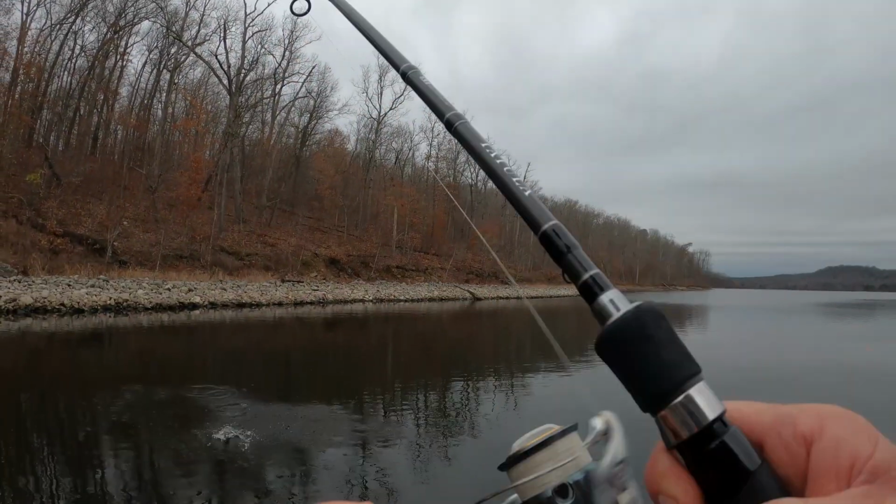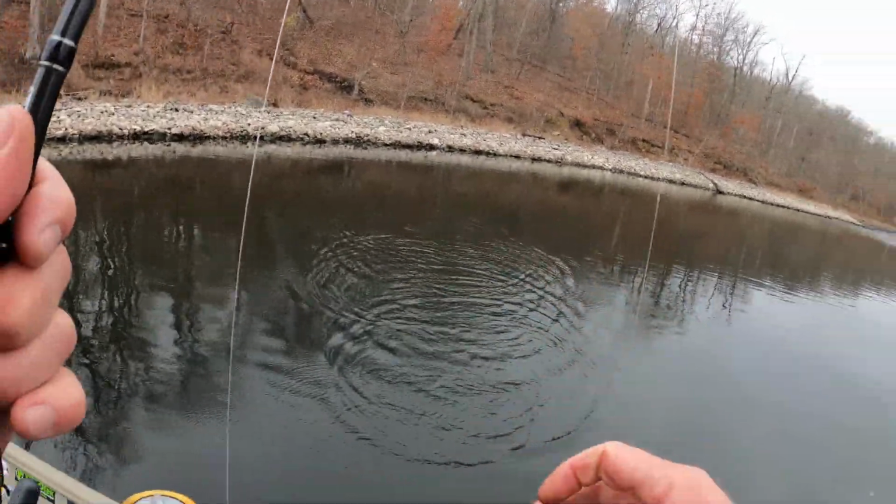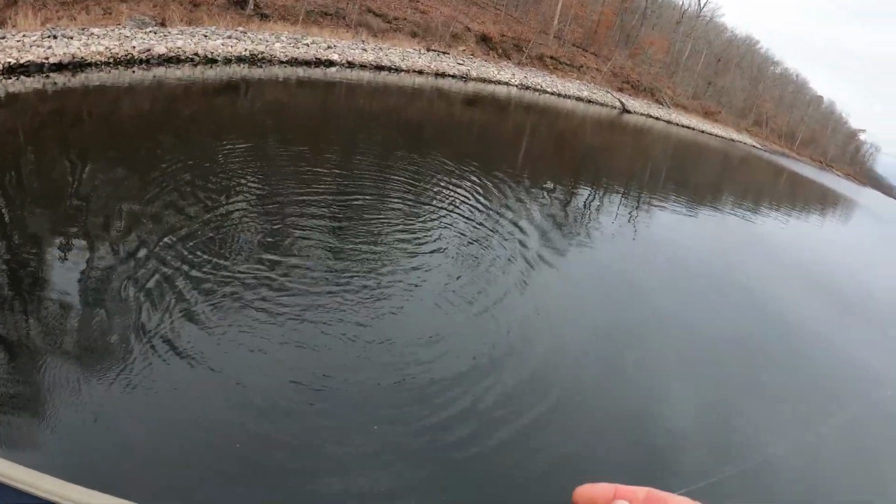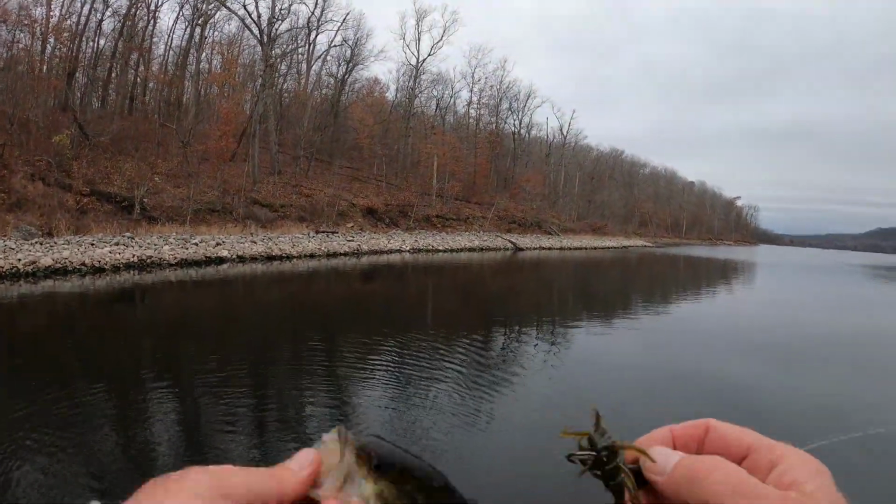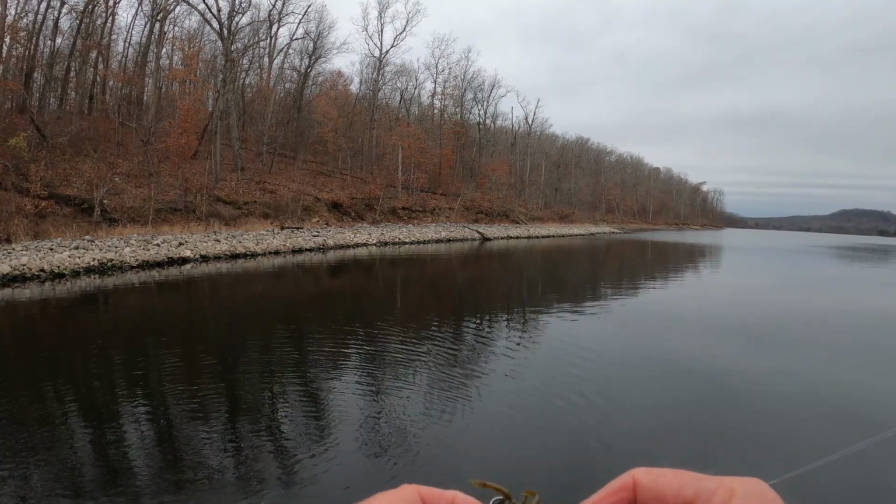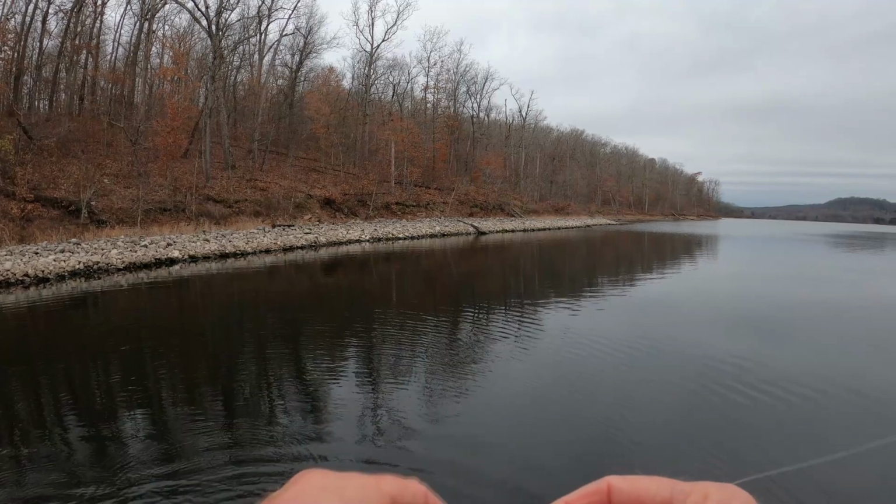There he is. There was a fish on there. That's a little one, but they're definitely on that wood. Definitely got a little bit of a pattern going. Deeper water, wood, shaky head. We're going to throw a jerkbait again because I think they're starting to bite.